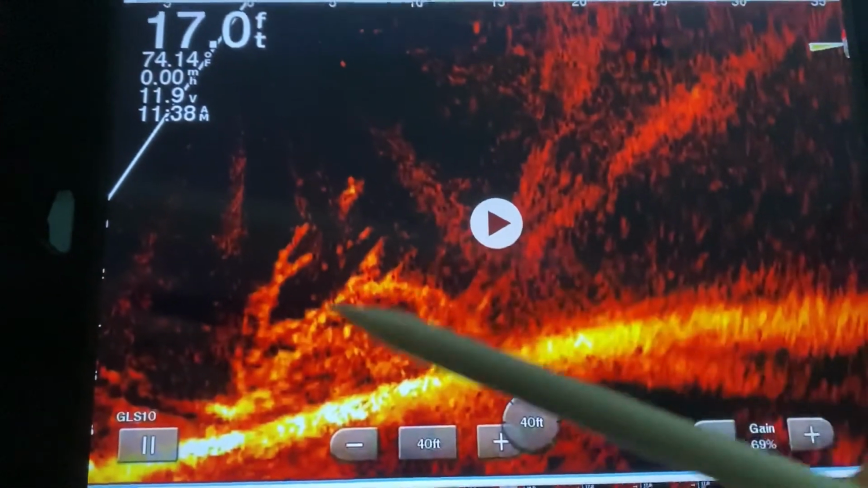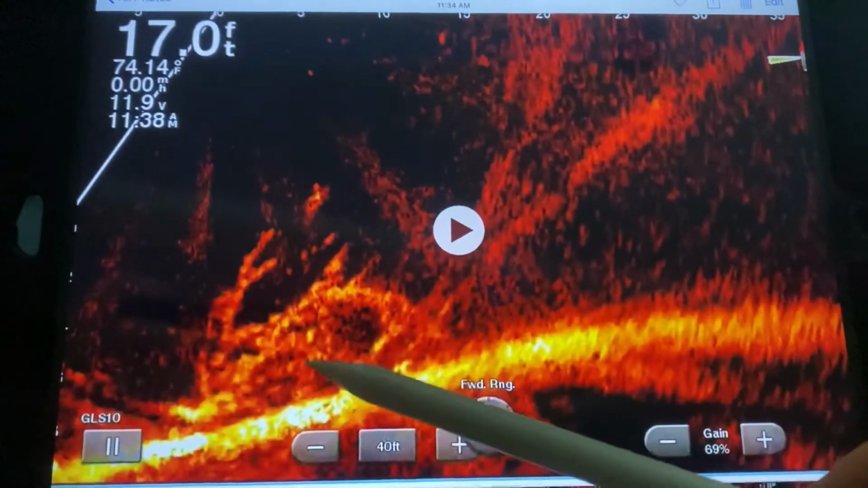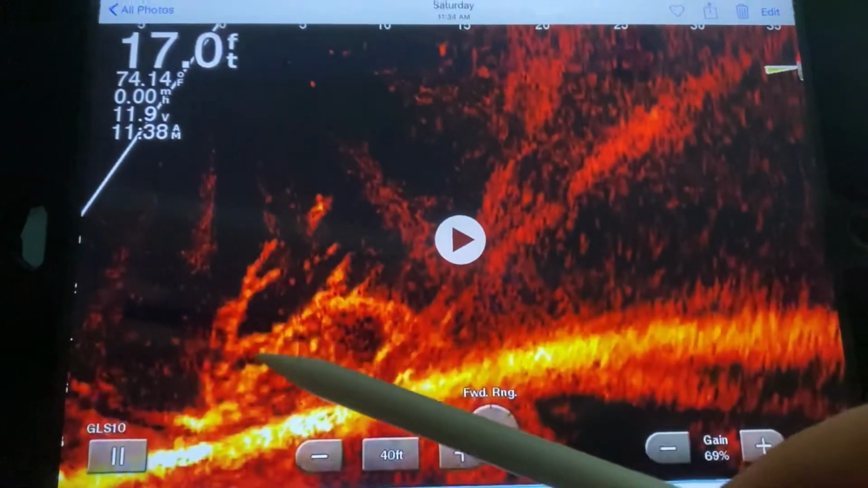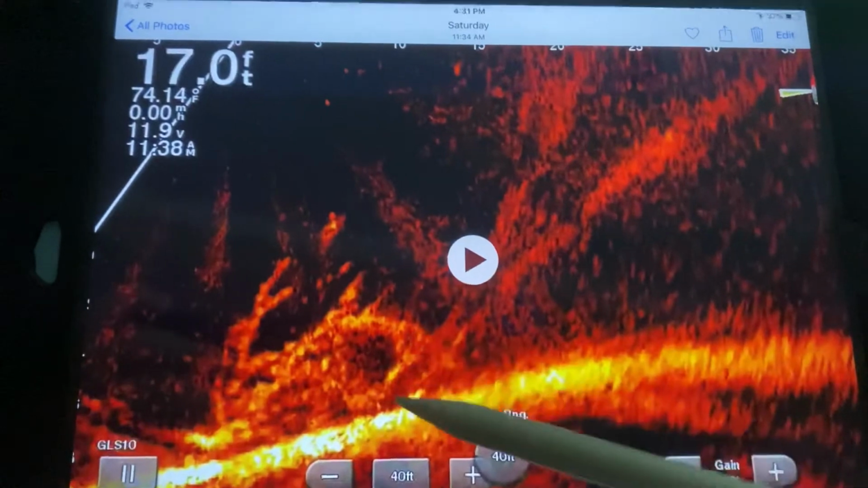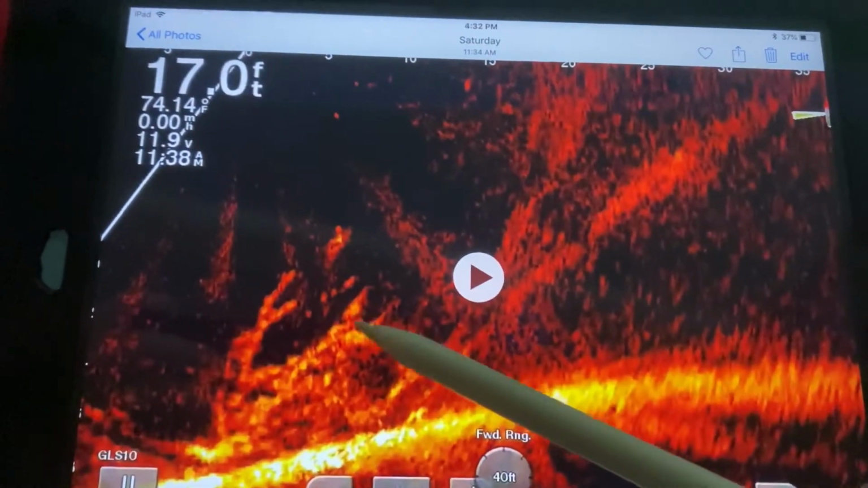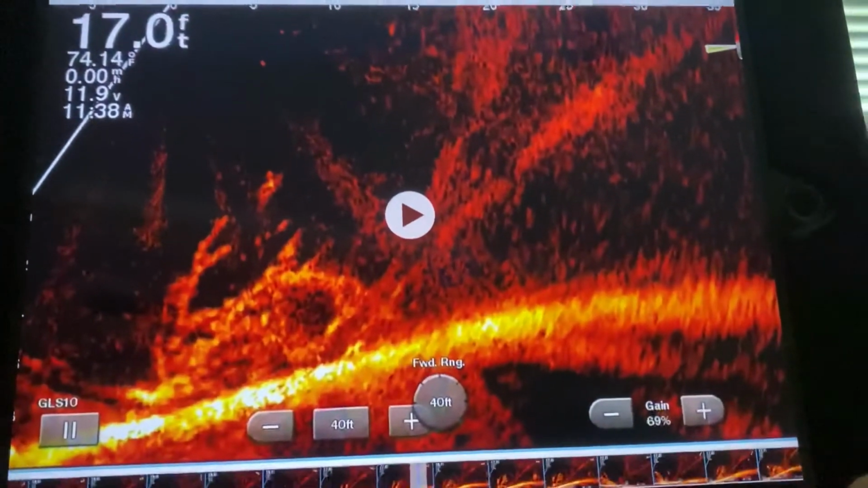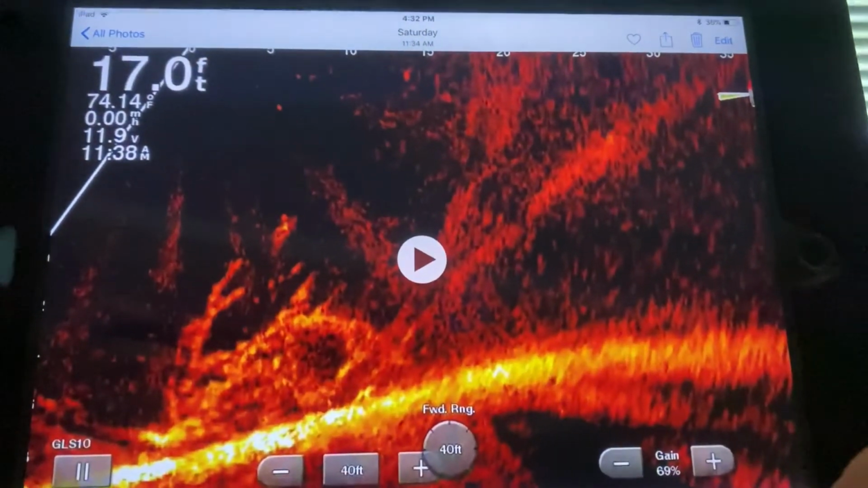And what a beautiful top that is. There are fish in there. And I'm counting 1, 2, 3, 4, 5, 6, 7, 8, 9, 10, 11. A few right in here. So this is the ability of what the Livescope helps you to do.